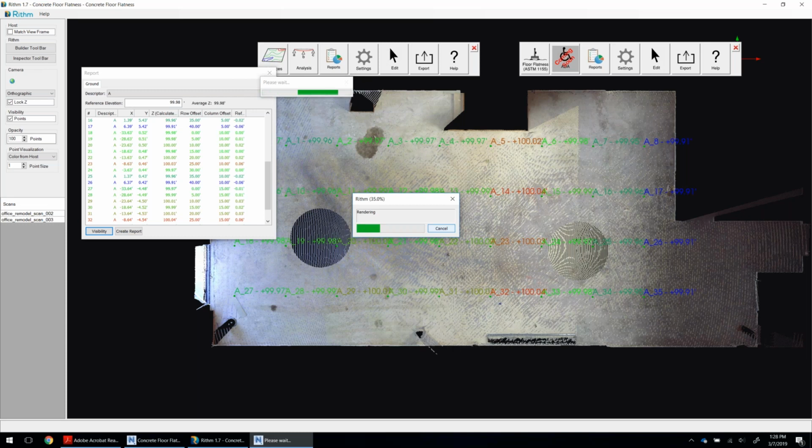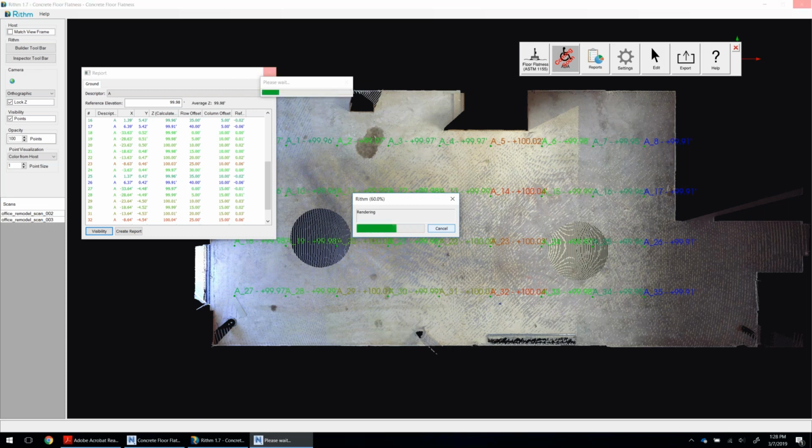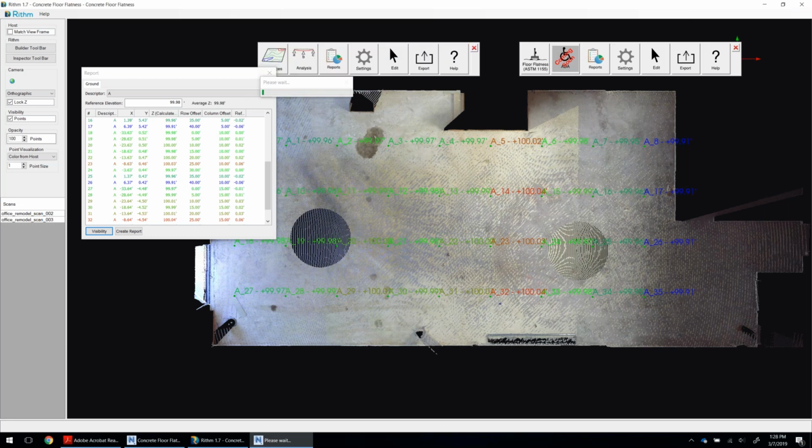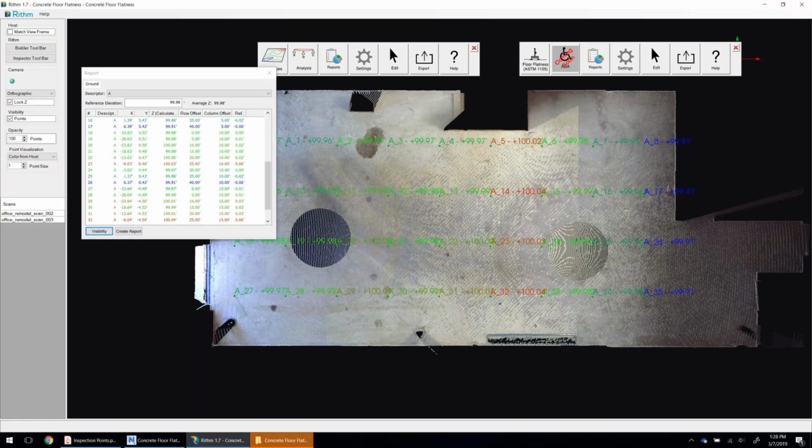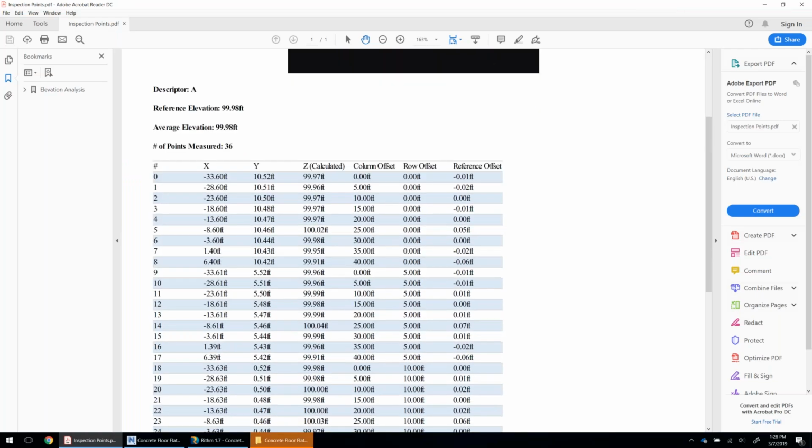Yes, and so once we've created these points, we can export them out in, like I said, CSV format, load them back into the total station for layout purposes, or we can create PDF reports that we can then share this information. And also, coming soon in the next half release, this information can be used for monitoring purposes.